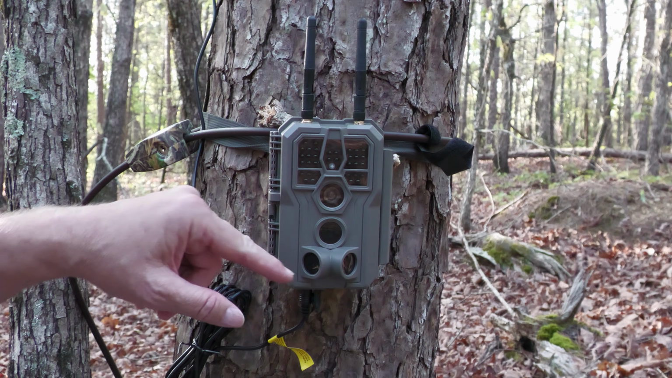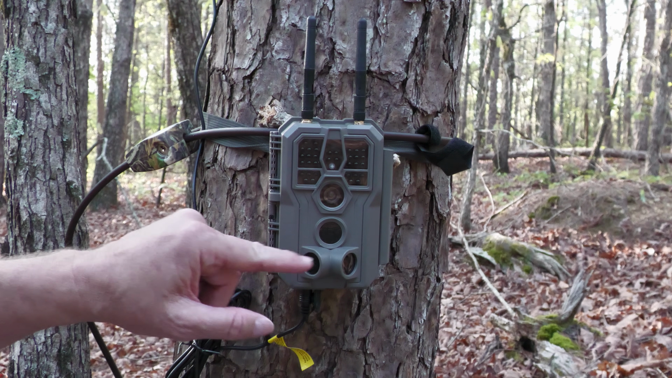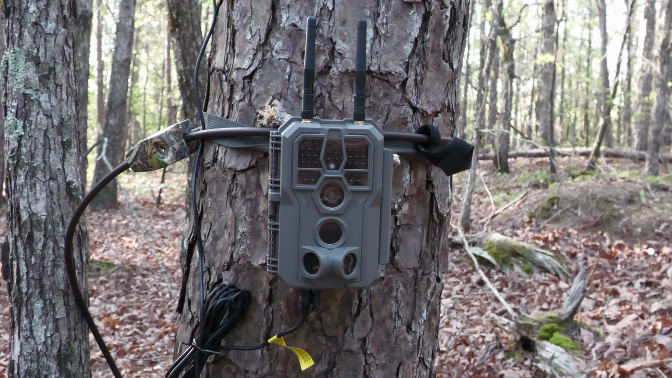You'll notice right here it has 3 PIR sensors. The center one is 60 degrees and these 2 on the side here covers 30 degrees for a total of 120 degrees of motion detection.